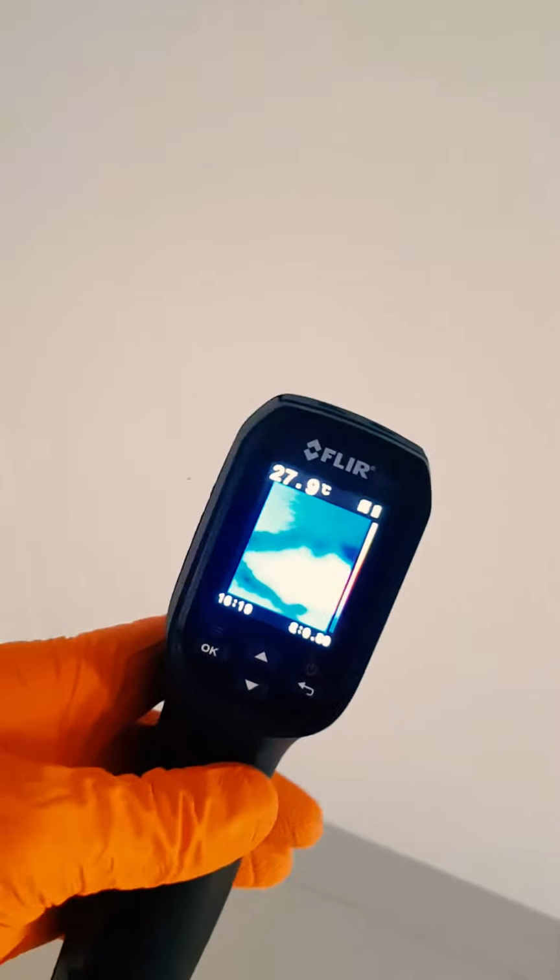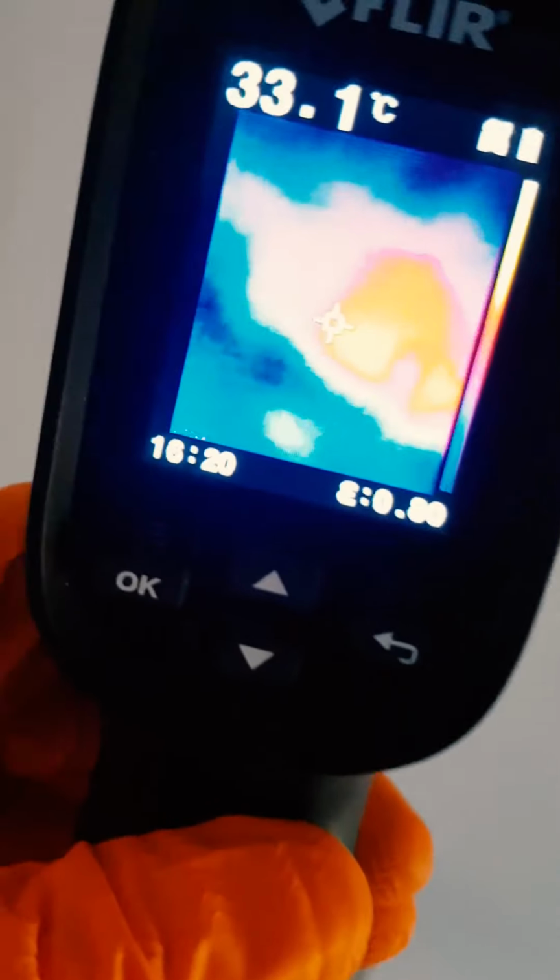Surprisingly, there is another small stain right here. A couple of minutes ago I poured a lot of hot water down the bath in the room upstairs. And let's see what a thermal imager and a bit of experience can tell us.